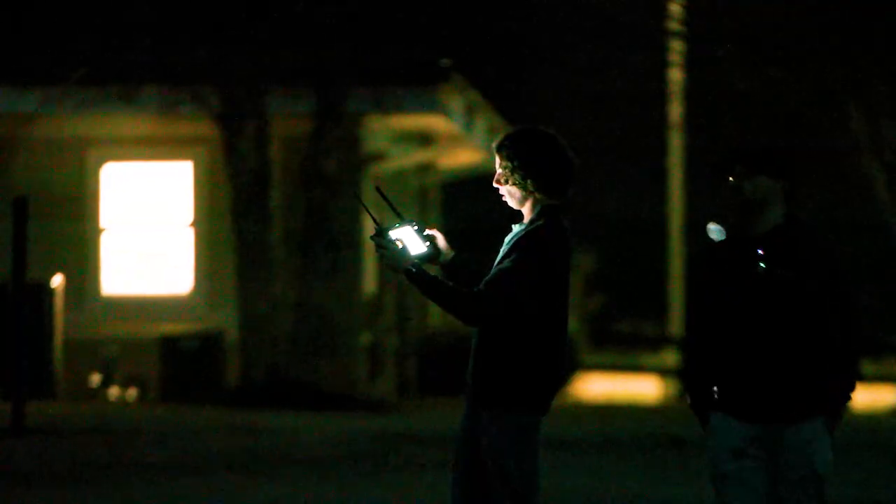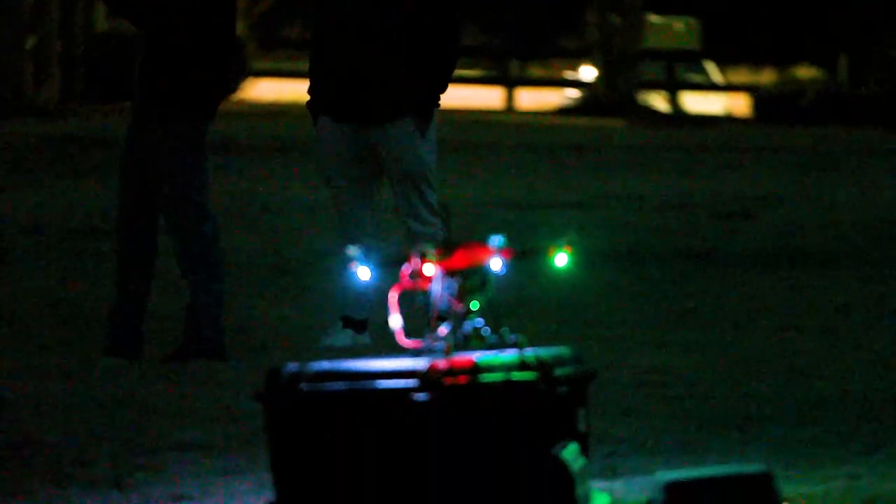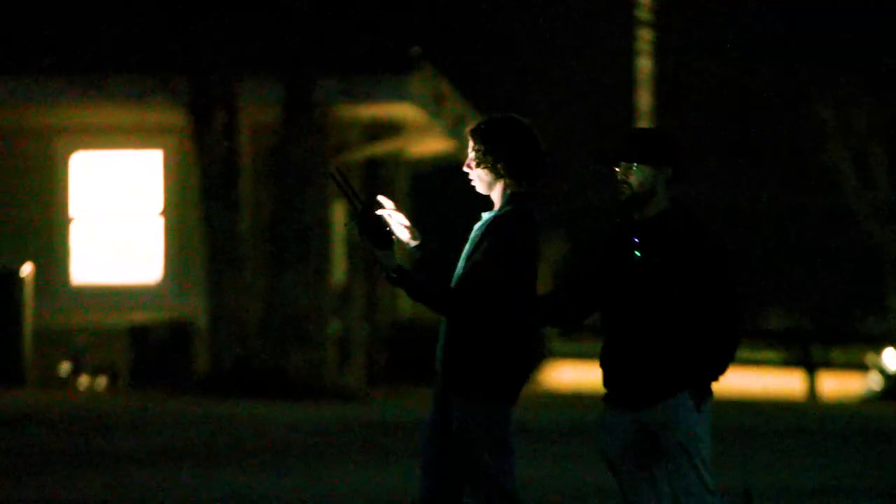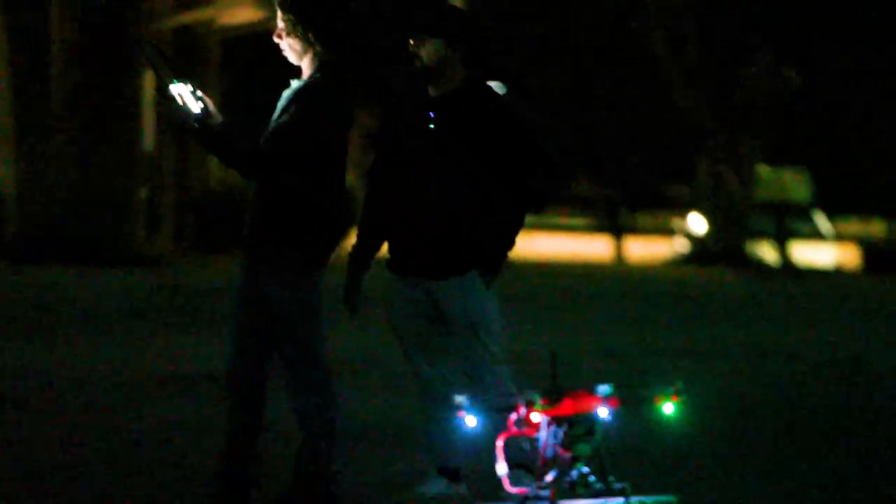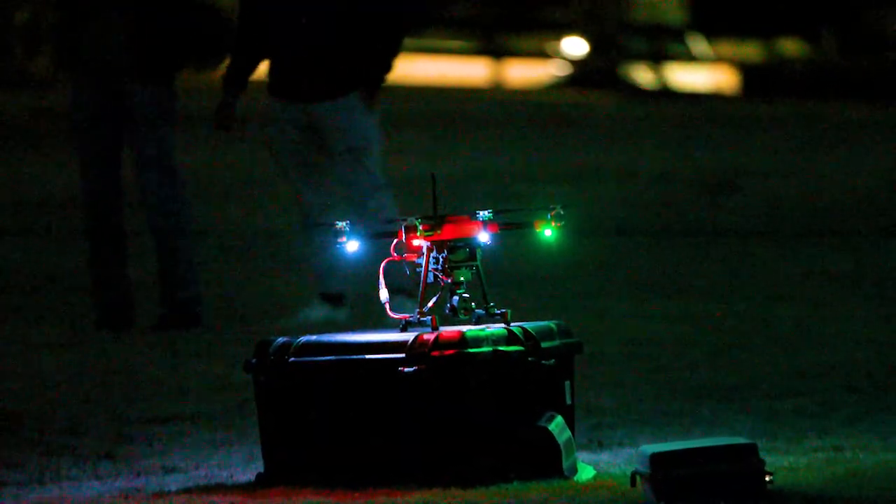How will you disarm it if you can't? Okay, yeah, our radio inputs are being detected. Are they all backward? Oh, look at that. So yeah, pitch. All right, I can quickly change that. So hold on, let's see if I could just do mode 1. Is that throttle? No, that's still pitch. Okay, I can quickly change it if you want.